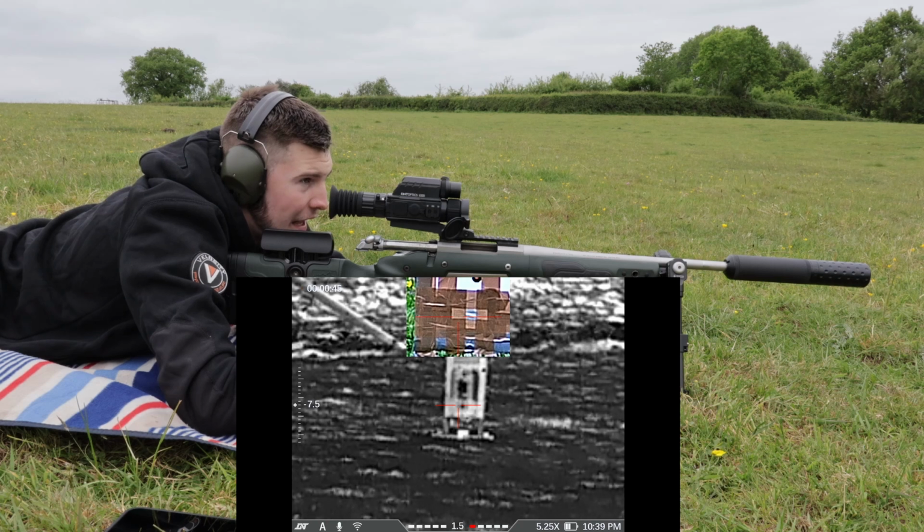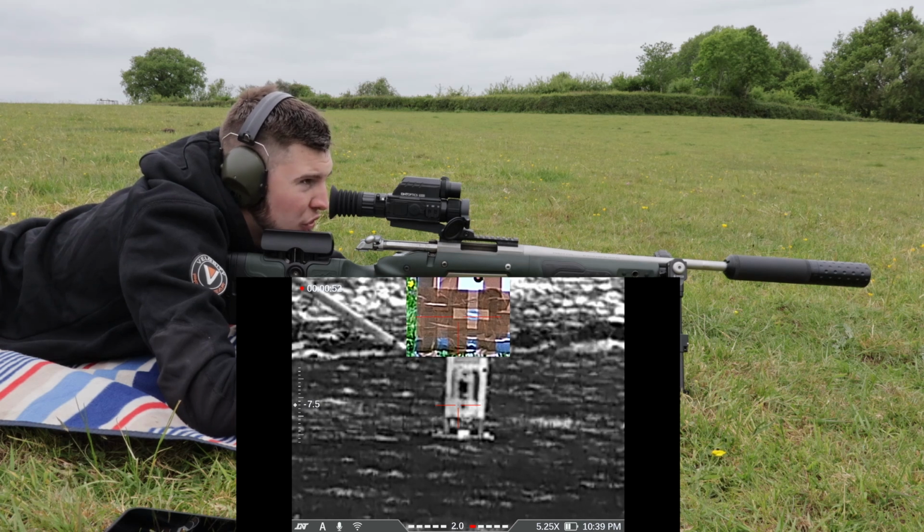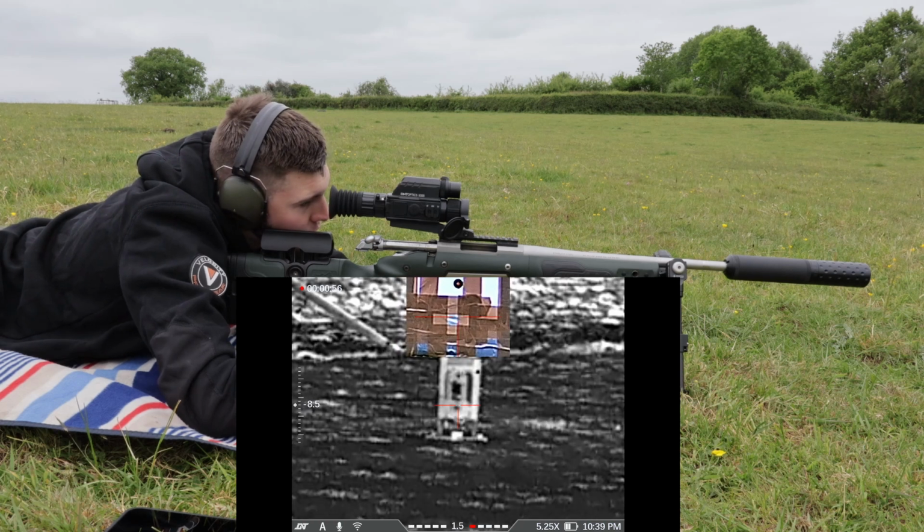As long as it hits there, I'll move it back to 90 meters, reposition at 90 meters away, and then do a couple of shots to get it absolutely bang on. But let's do this shot.